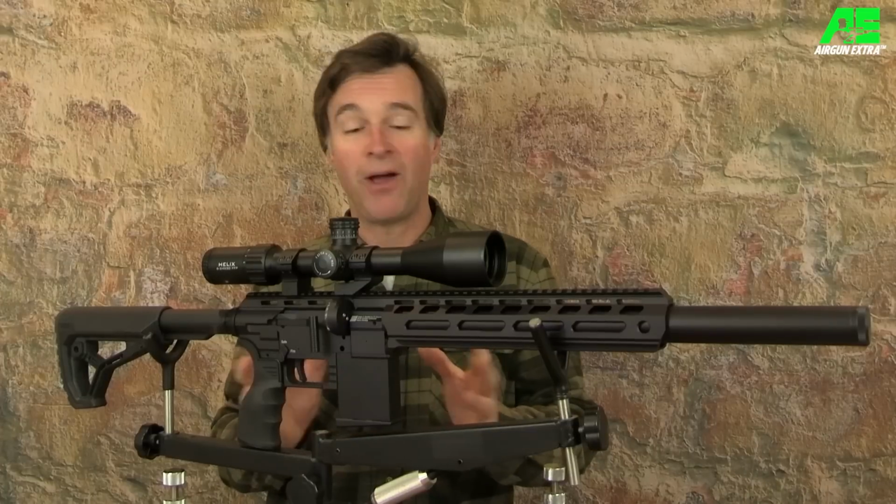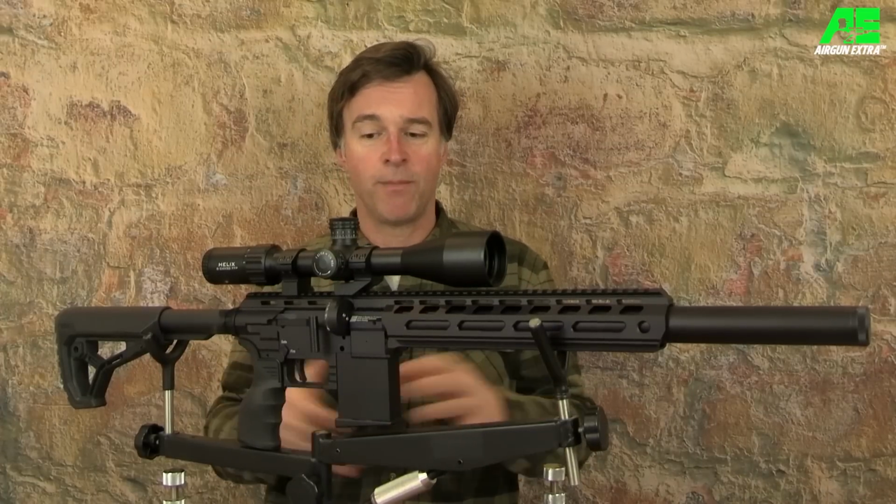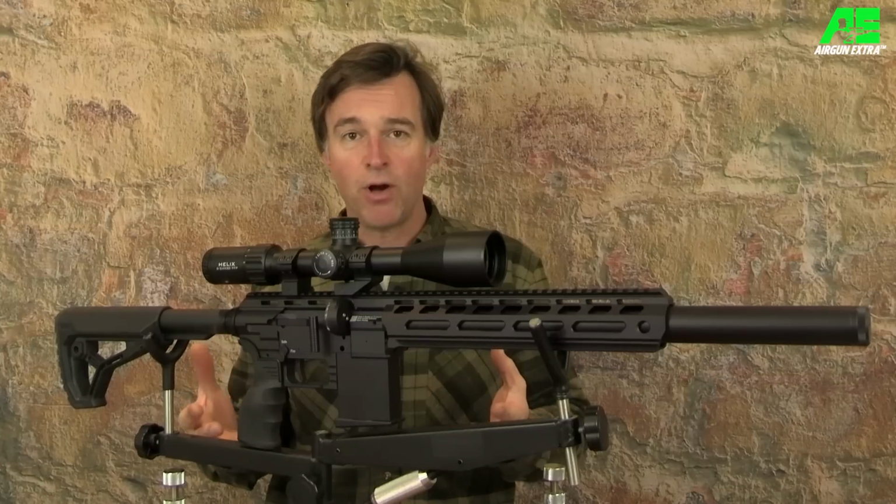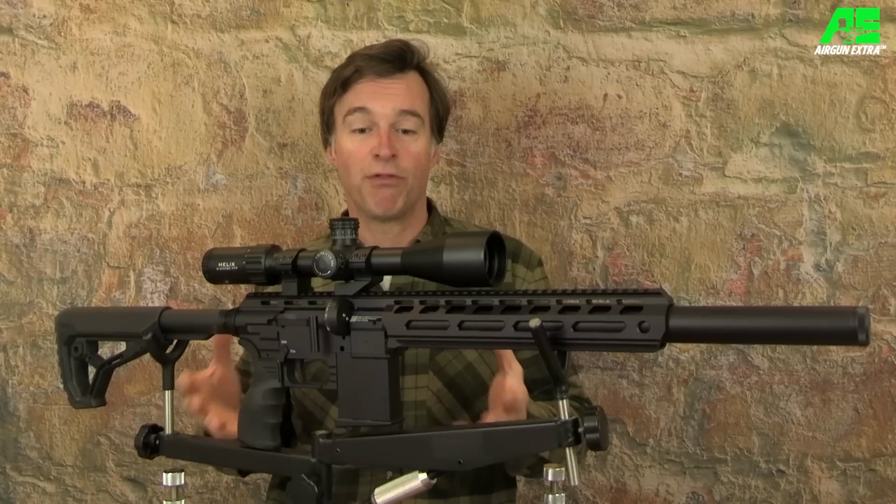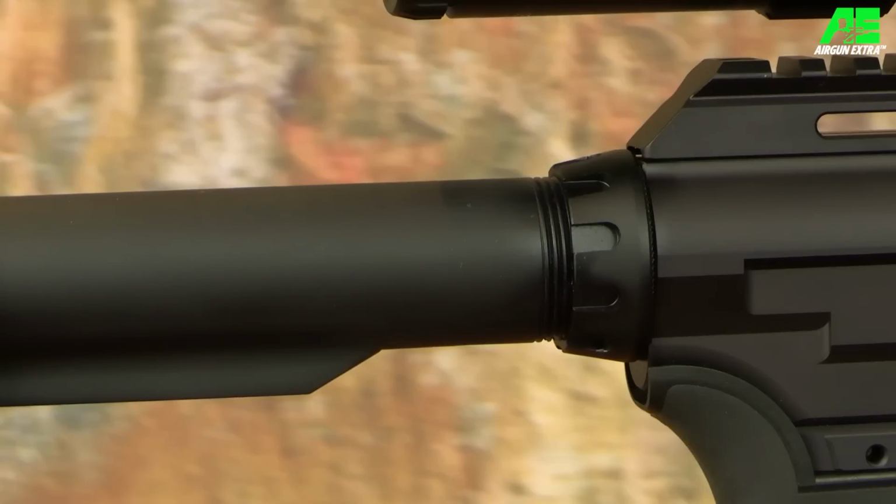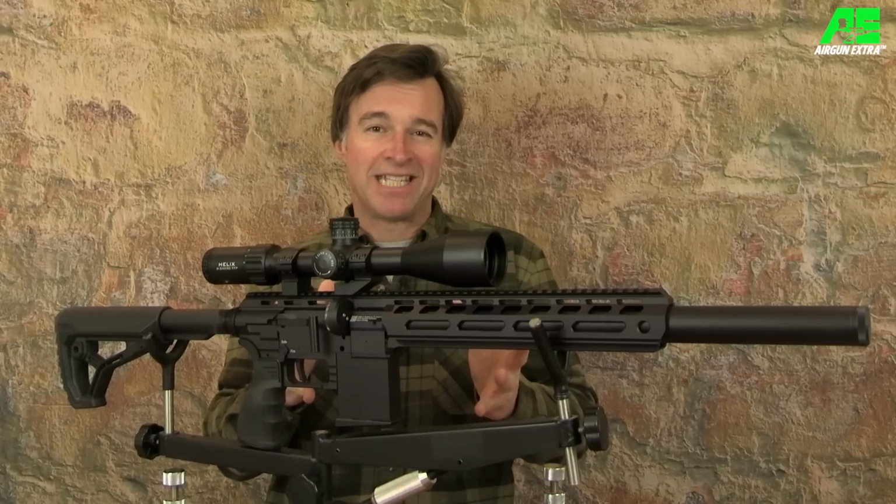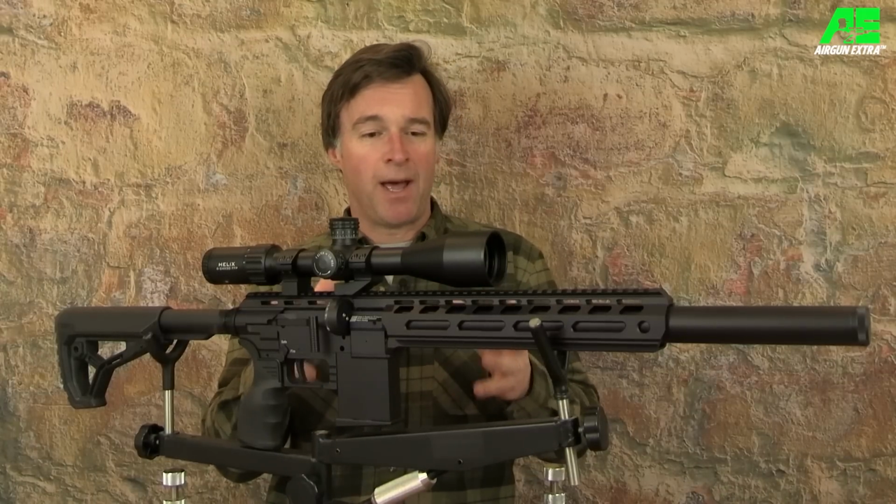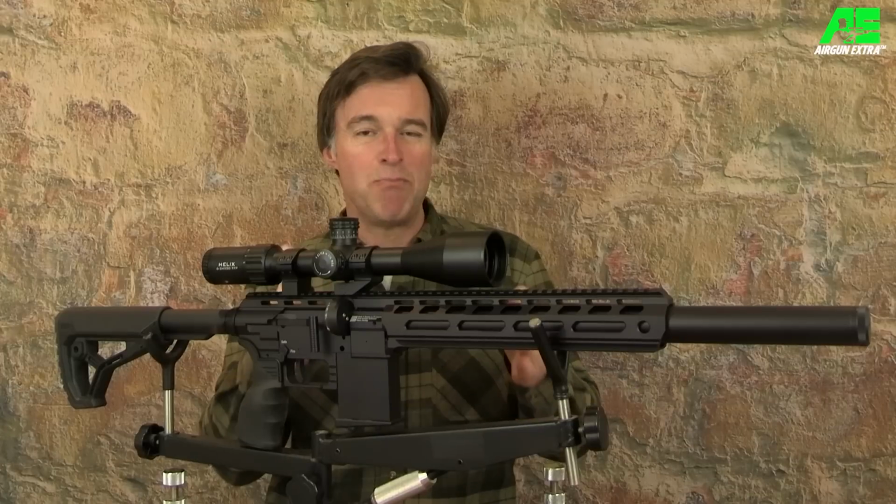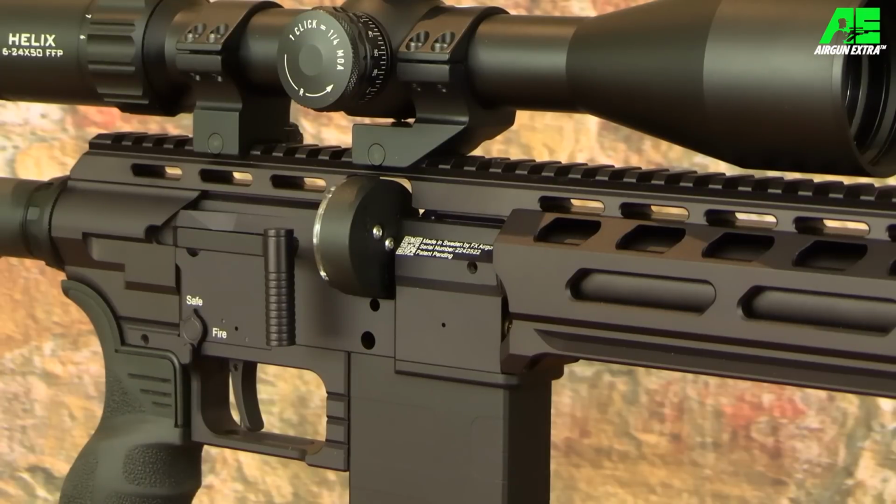As I've already implied, being able to choose your own buttstock makes for a really versatile platform. And it gives you folding options and even the choice of different colours. Don't forget though that you will also need the tube on which the buttstock rides and the castle nut that fastens that tube to the gun. Now obviously the DRS Tactical is really going to appeal to shooters that like this military type styling. Now, the build quality seems to be really tough, and the finish and engineering are exceptionally neat.